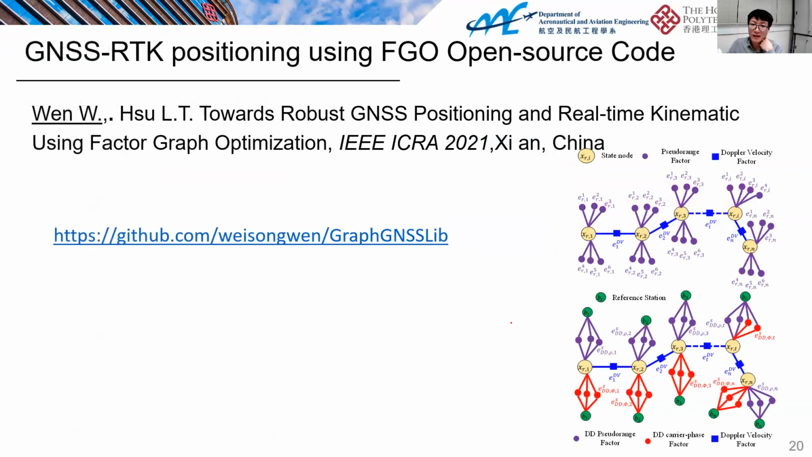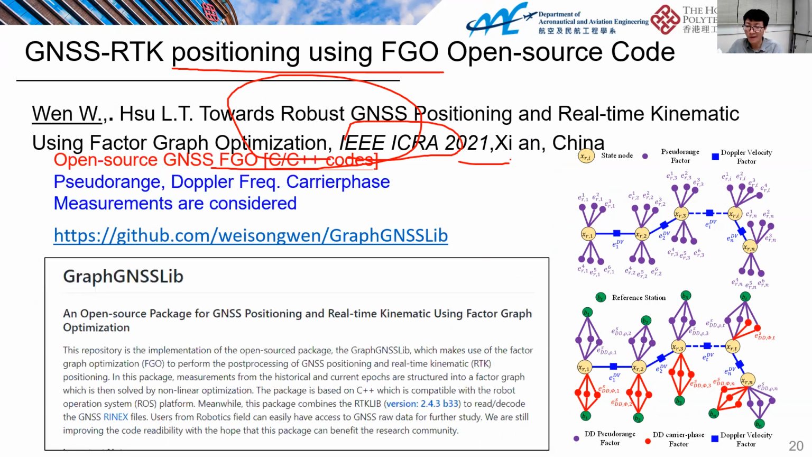The implementation of the RTK positioning is based on previous work. This is an open source framework presented in ICRA 2021. Actually, if you are very interested in this framework, it's a factor graph-based GNSS positioning and GNSS-RTK positioning framework. If you are interested, feel free to try our code. We also provide some datasets for your reference.